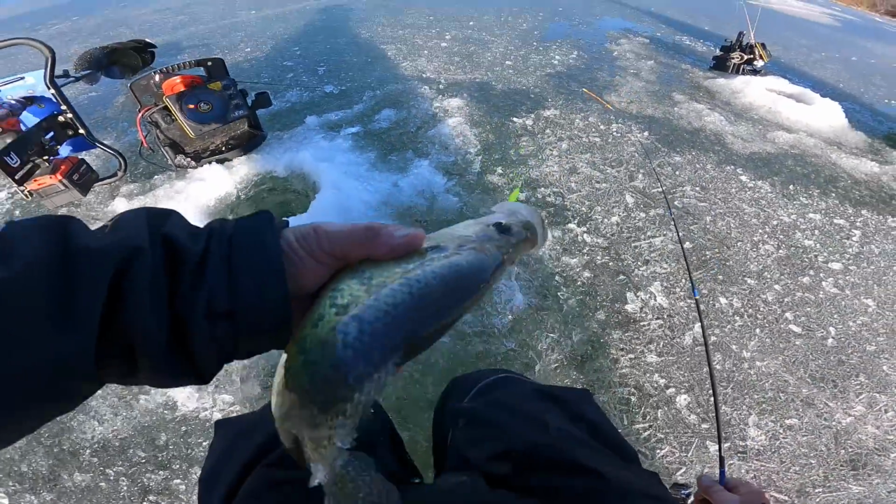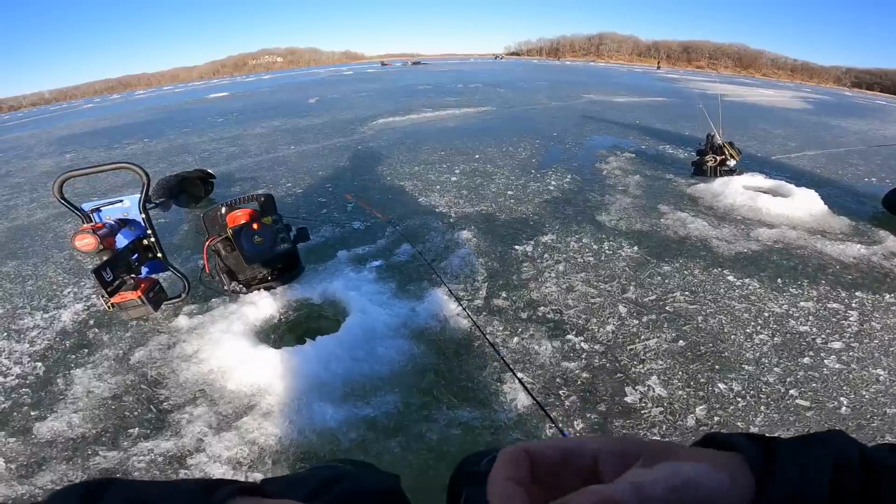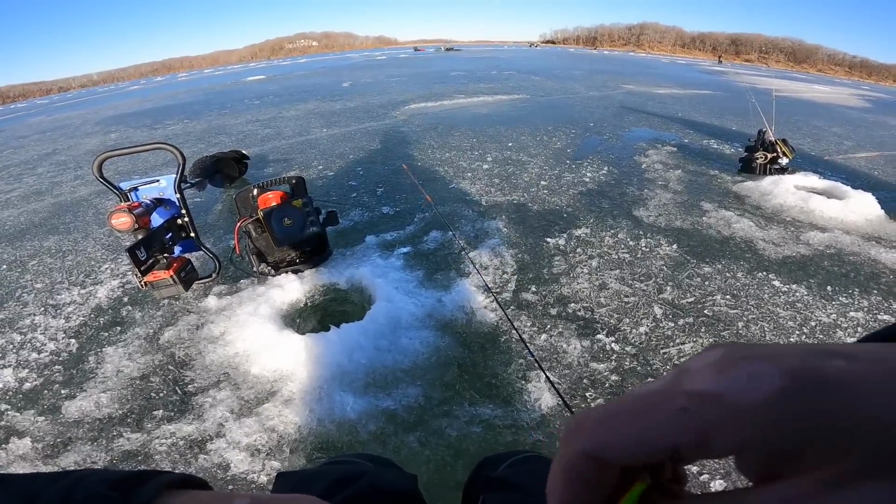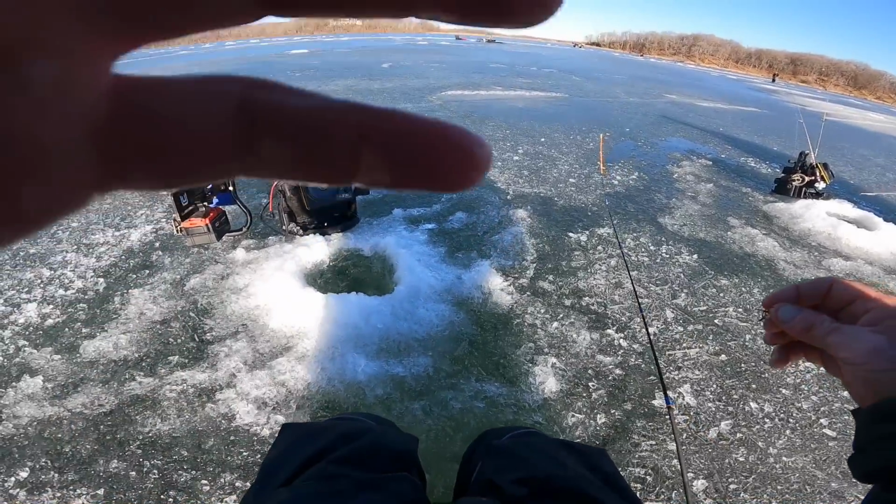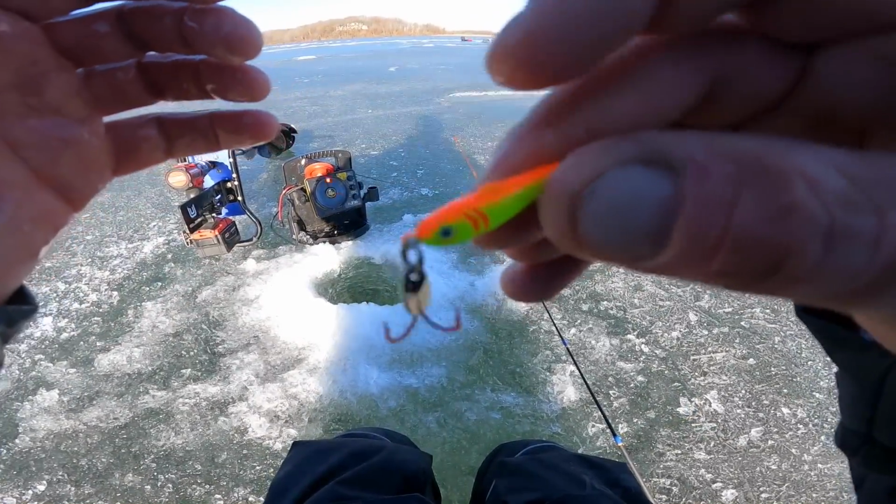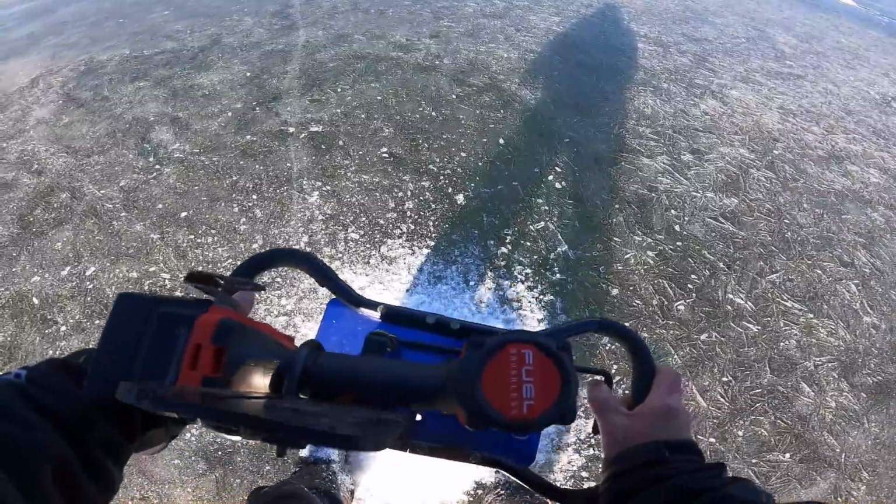All right, a nice one. 14 1/2. We're gonna just pop her back down there. This is not what we're looking for. I know this sounds crazy, but that pinhead, chartreuse orange bag.